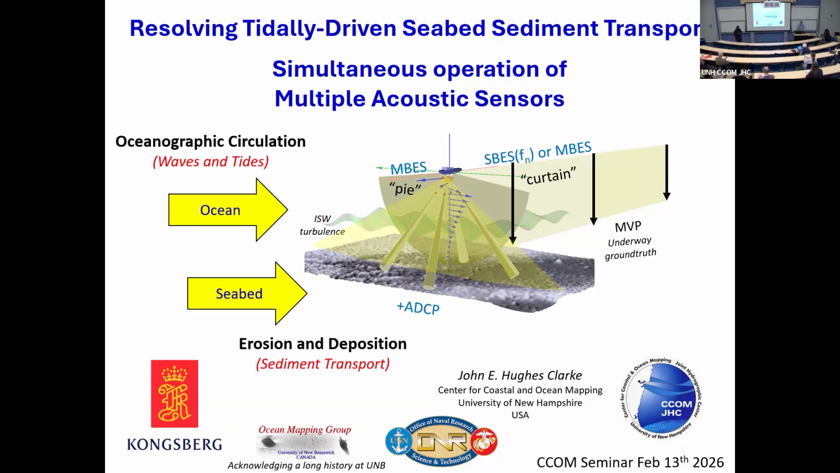So with degrees in geology and oceanography from Oxford, Southampton, and Dalhousie, John has always had an underlying interest in seabed sediment transport. For the past 40 years, however, he has been working primarily with assessing and improving the performance of underway acoustic seabed and water instrumentation: multibeams, sub-bottoms, ADCPs, and facial sonars.